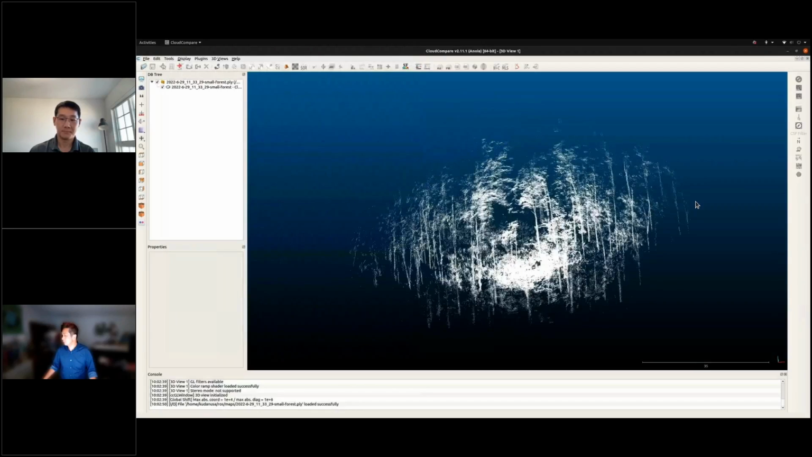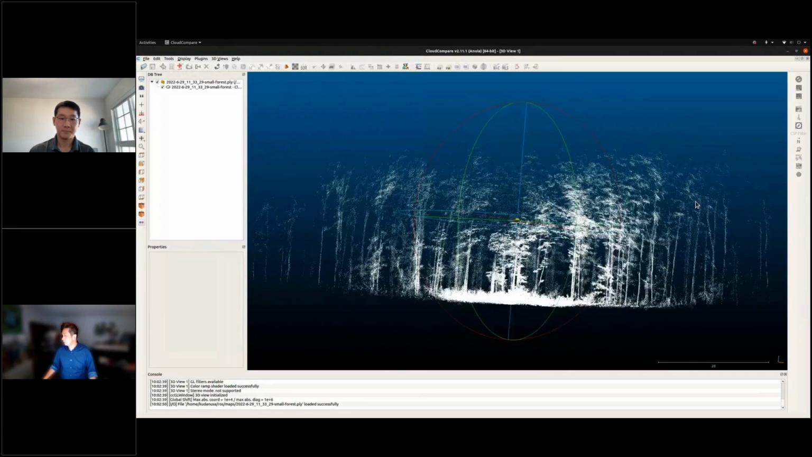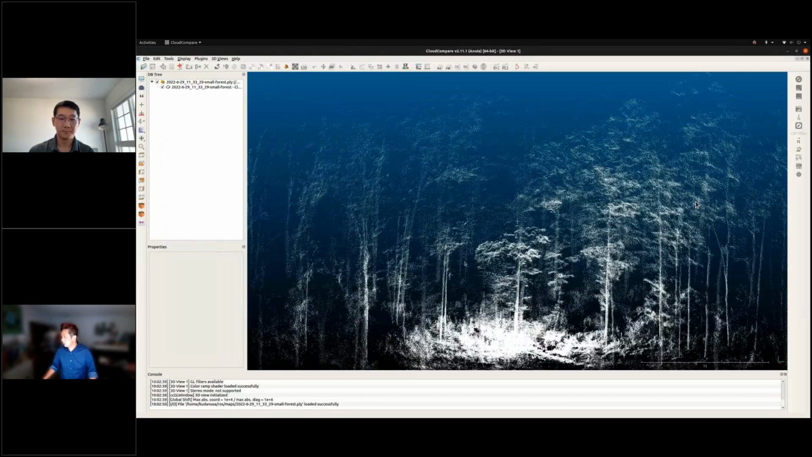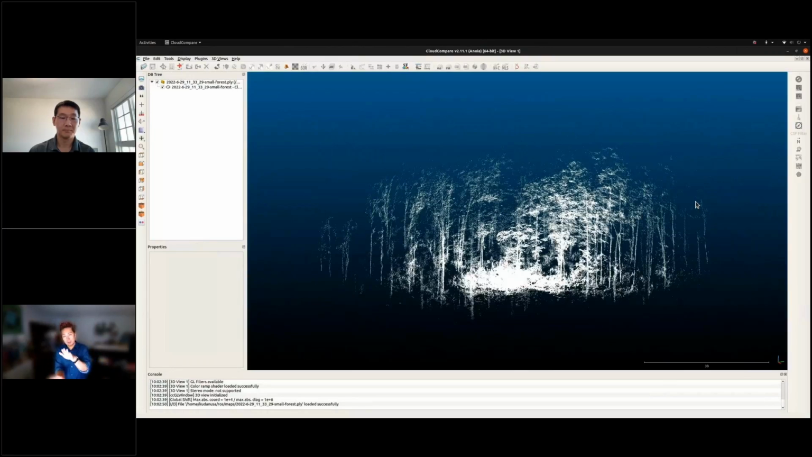So as you can see, it does capture quite a bit of detail. A lot of even the thin trees, the branches, the foliage on top. This was using an OS 128, so you basically have a 45-degree field of view. So you're not getting as tall of a scan, but I think we actually did tilt the LiDAR so that we try to catch some of the canopy as well.